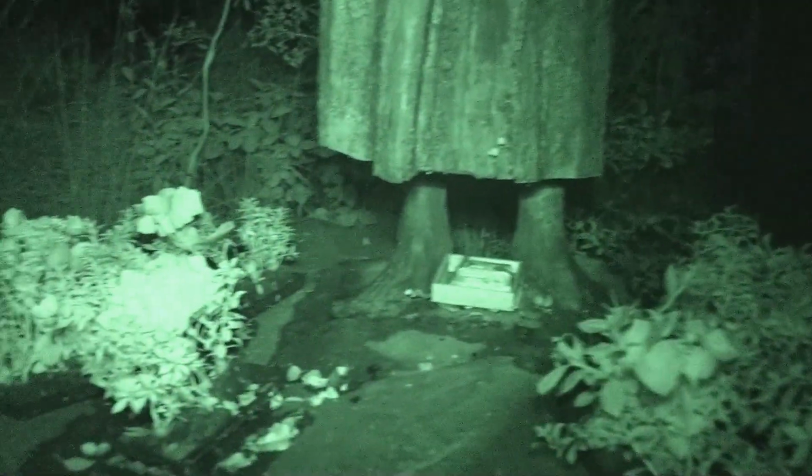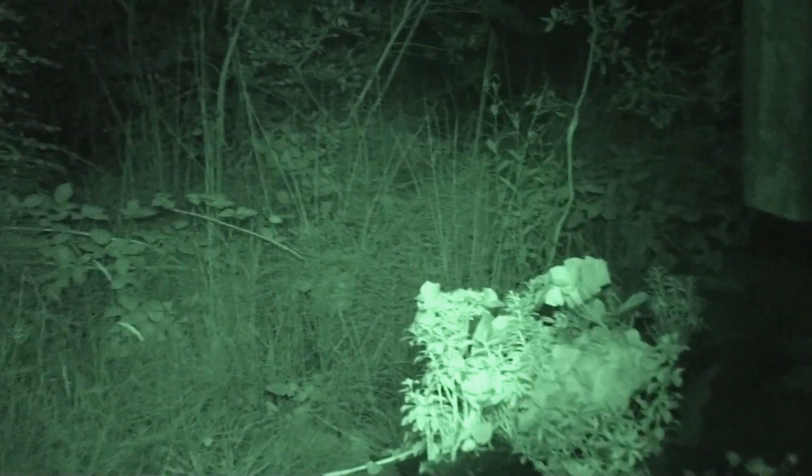And fresh flowers and stuff. There's a bit of a moon out, which isn't too bad. But because this place is surrounded with trees, it's still very difficult. Where am I going now?